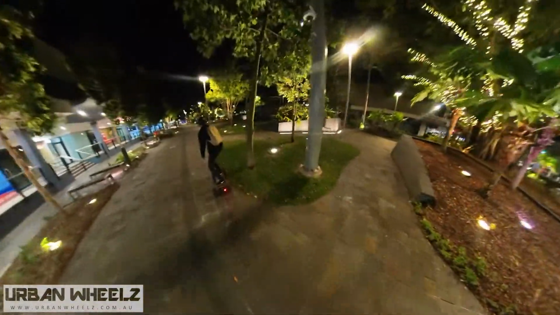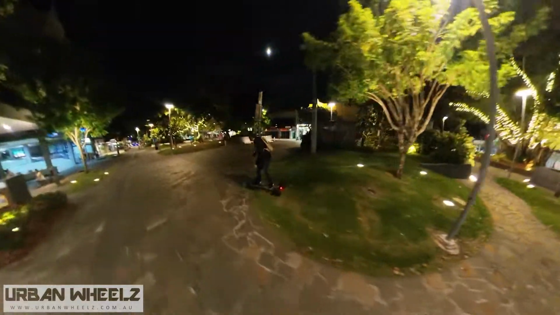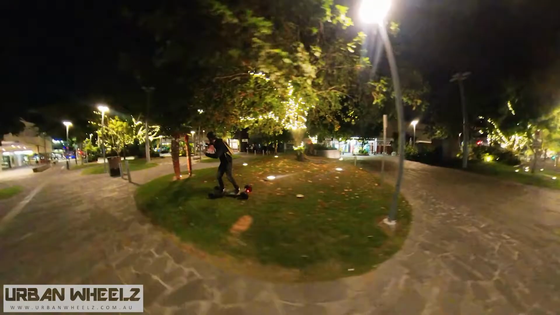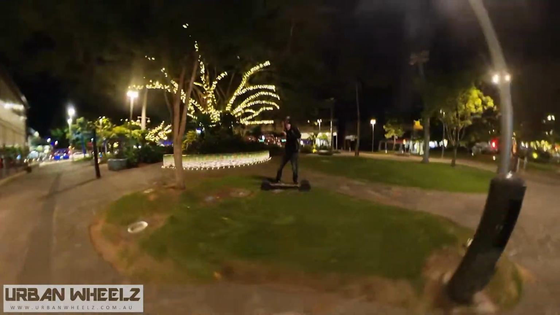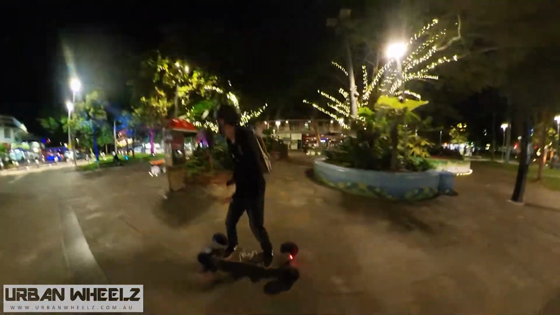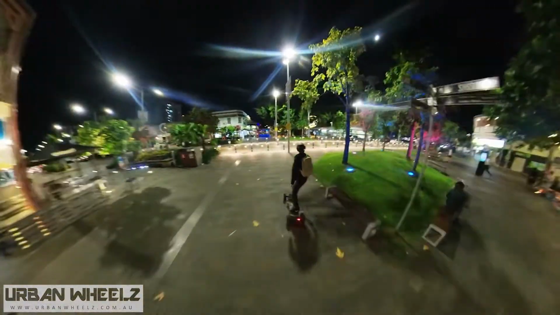Centre of Cairns. Here we are on a Friday night with the Tranzite. Just cruising. We're clear.